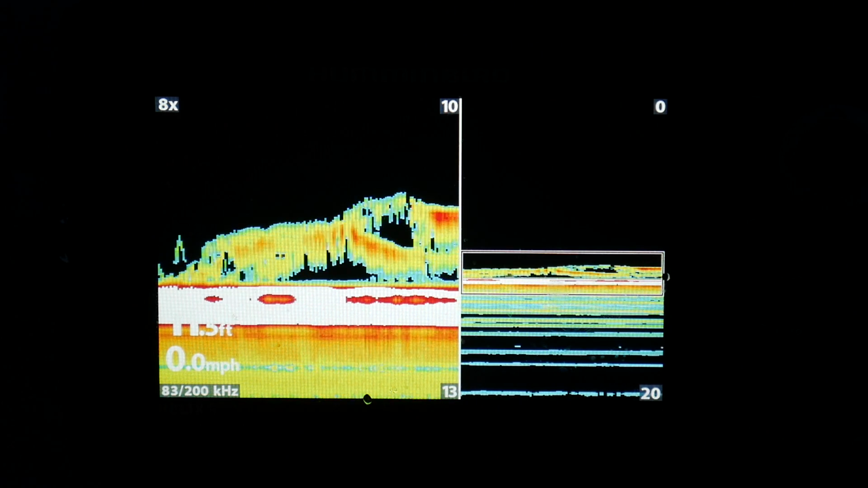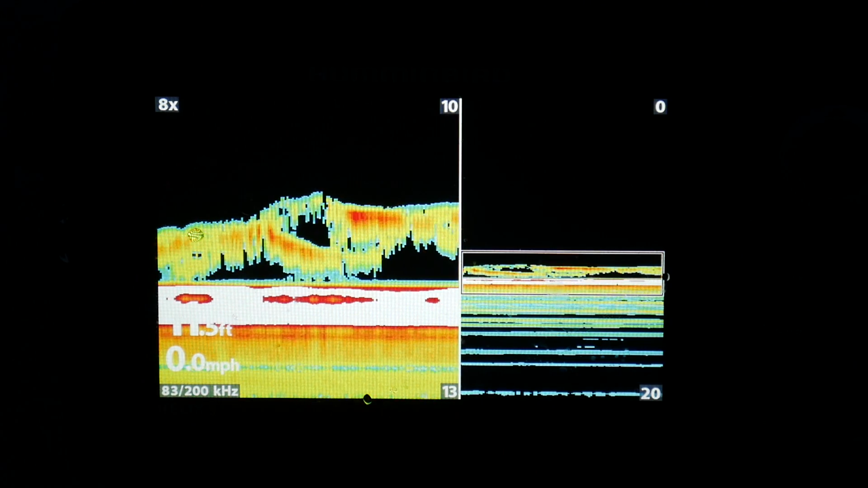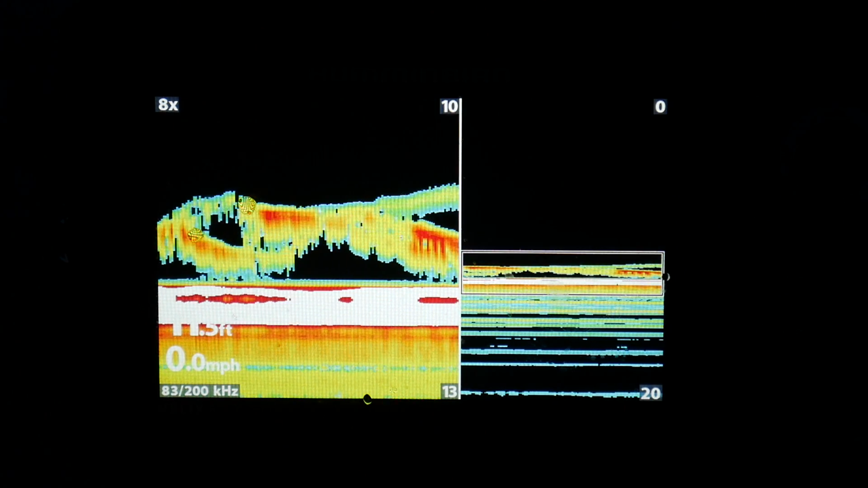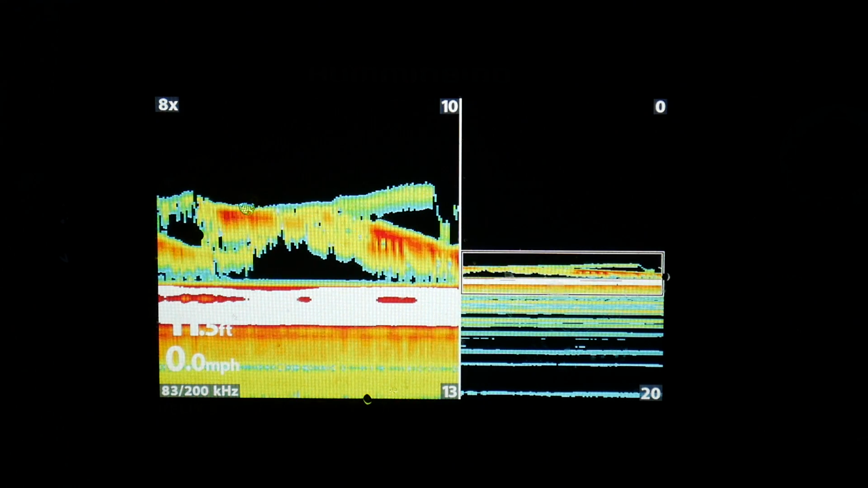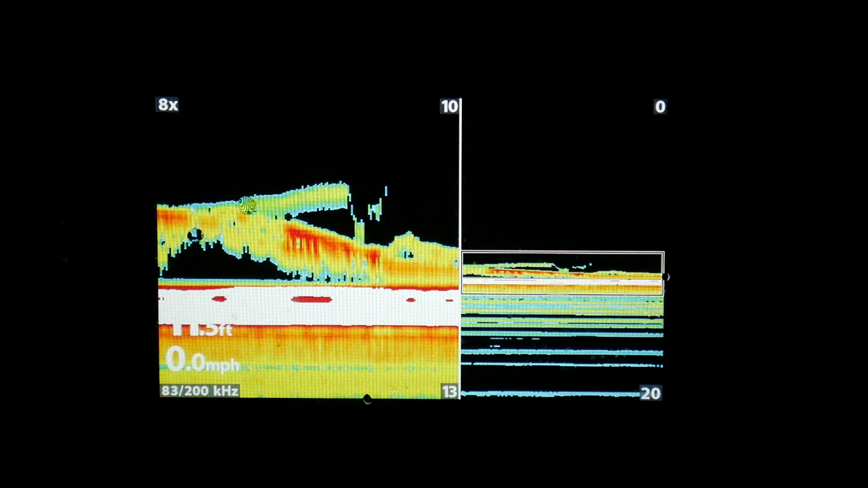And you can really identify what's going on there. Come on, one of you guys eat this freaking lure. I'm going to change jigs because this one is just a little too big, I do believe. Just changed lures here. We're dropping it down.